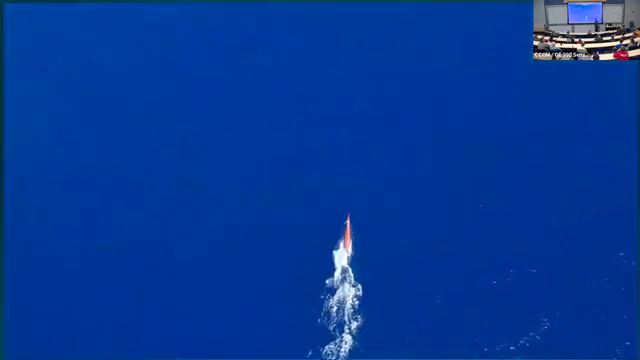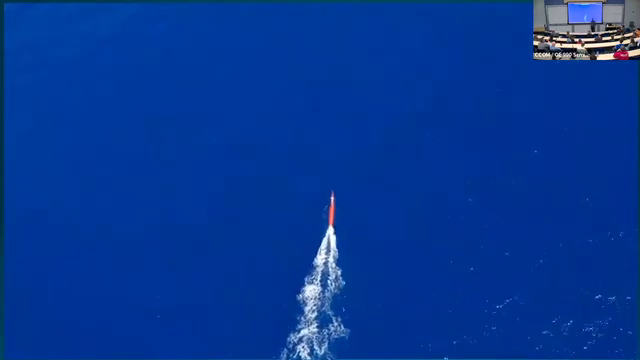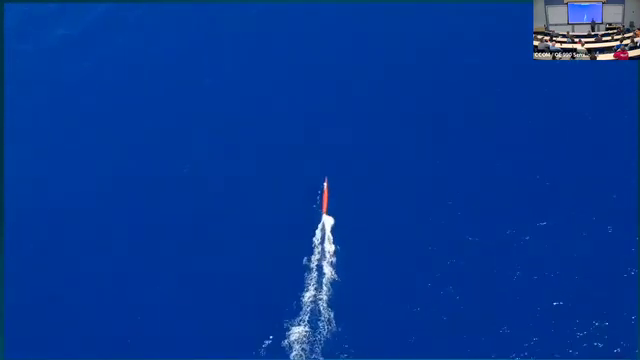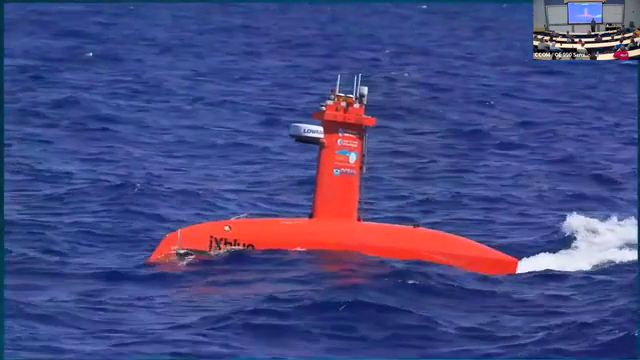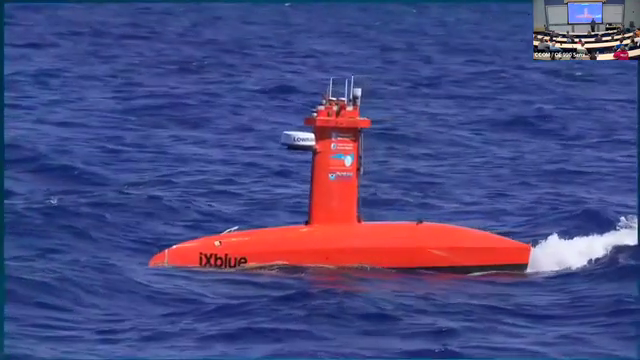Deployment and retrieval of this thing. Open ocean, big waves. Looks like it could be a challenge. Have you ever thought about how you could revolutionize doing something like that? Oh my gosh, every day and every night. What are you coming up with?